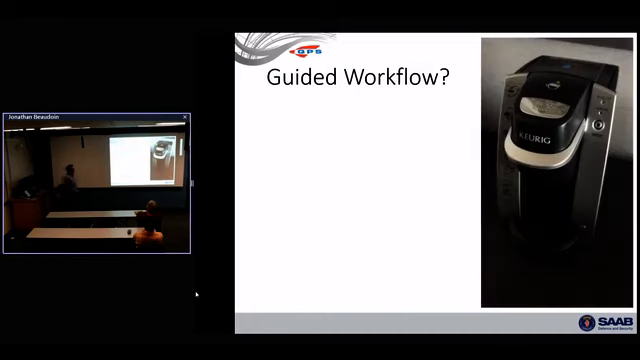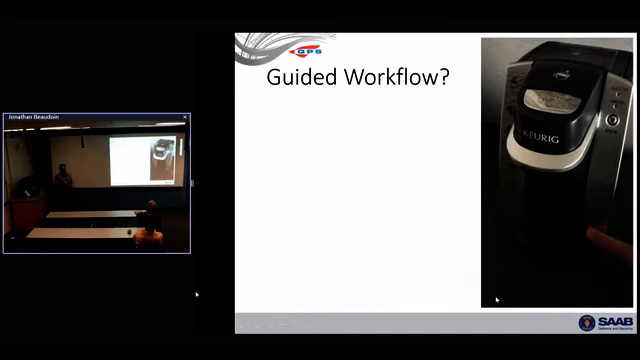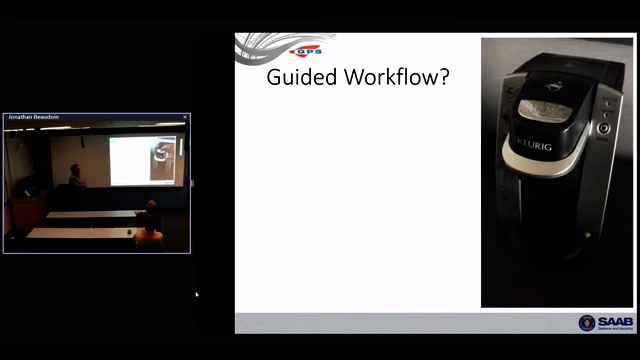So I had this wonderful eureka moment in my hotel room over the weekend. It's a guided workflow. It sounds like something the sales department came up with. What is that? I'm going to give you an example of a guided workflow that I discovered in my hotel room over the weekend. I wanted to make a cup of coffee, and I'd never used this machine before.